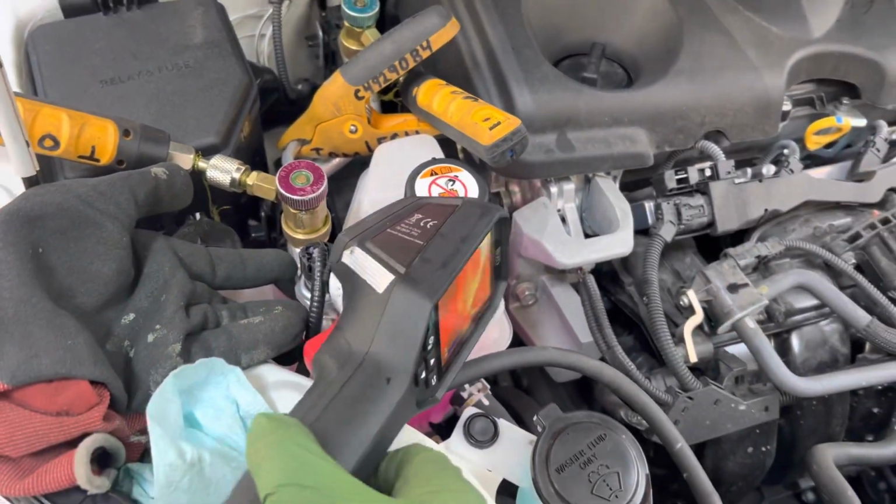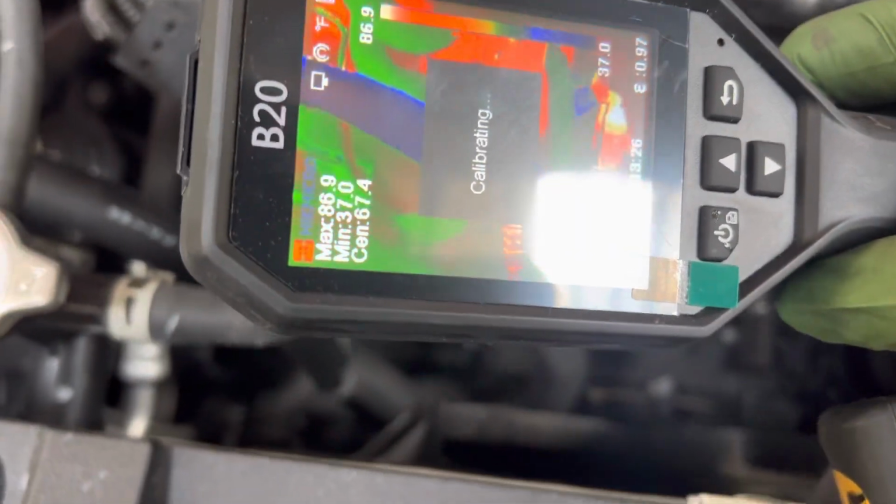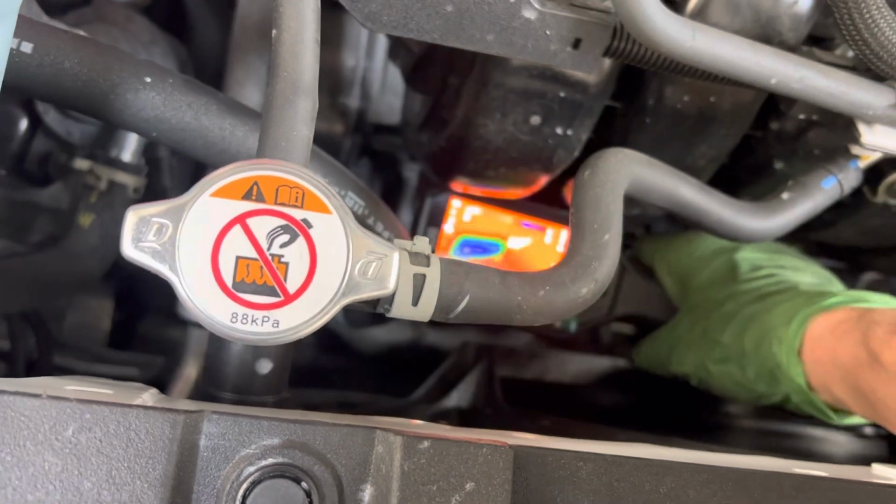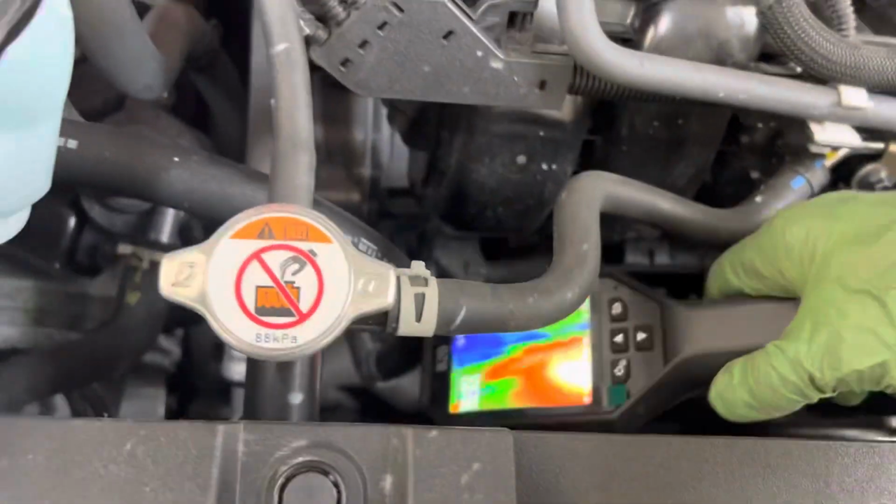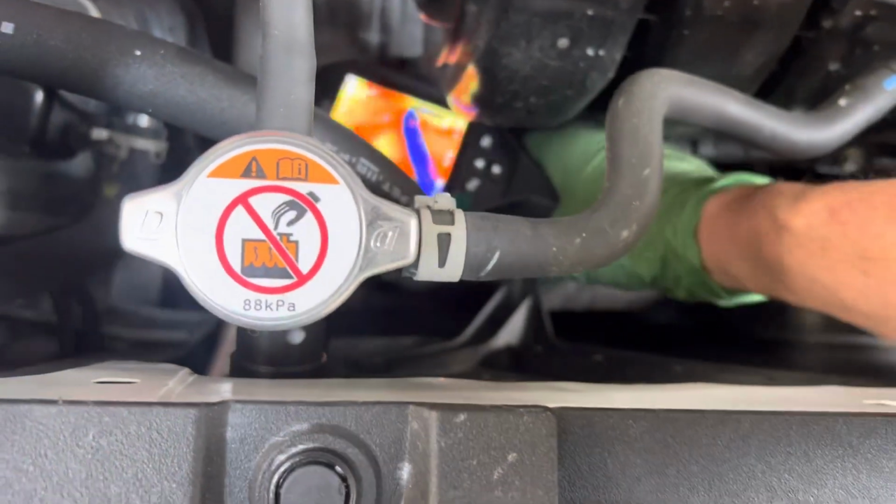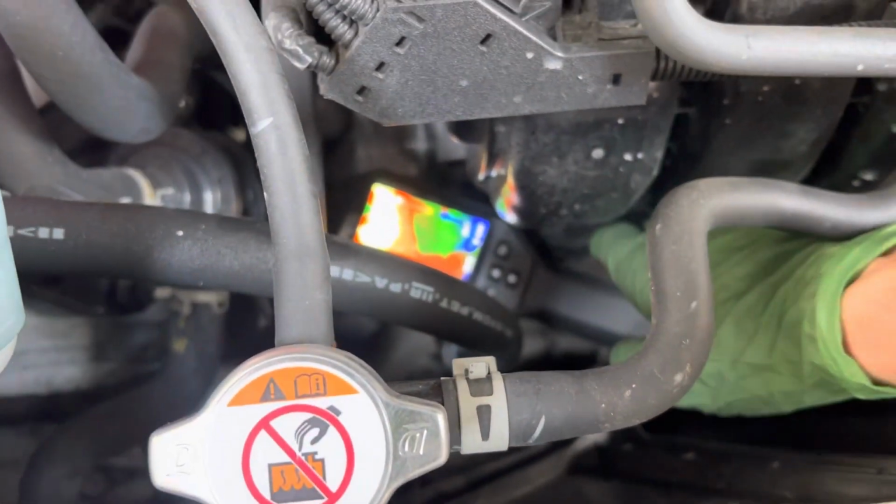Now let's take a look at how hot is the compressor. So I'm going to get down here. You can see the cold line, the black one right there. Make sure I don't touch the fan or suck in my cord. There's not much room in here, but I know I could get it in here. You can see the cold line right there. You can see the case, but let me get you a better picture.